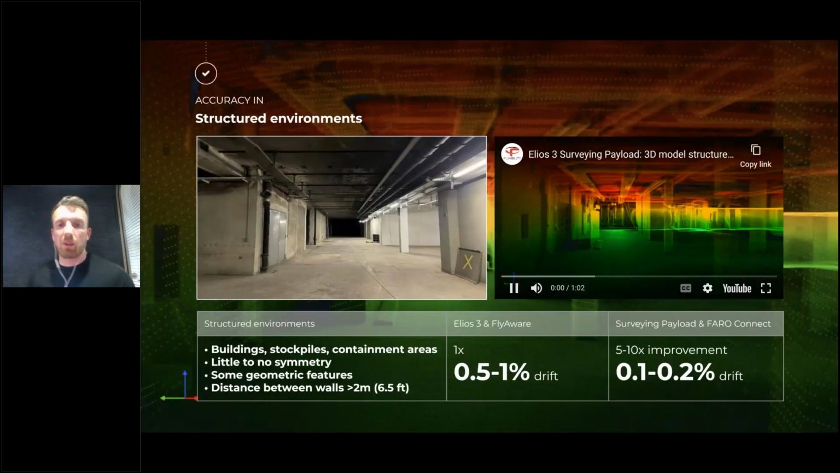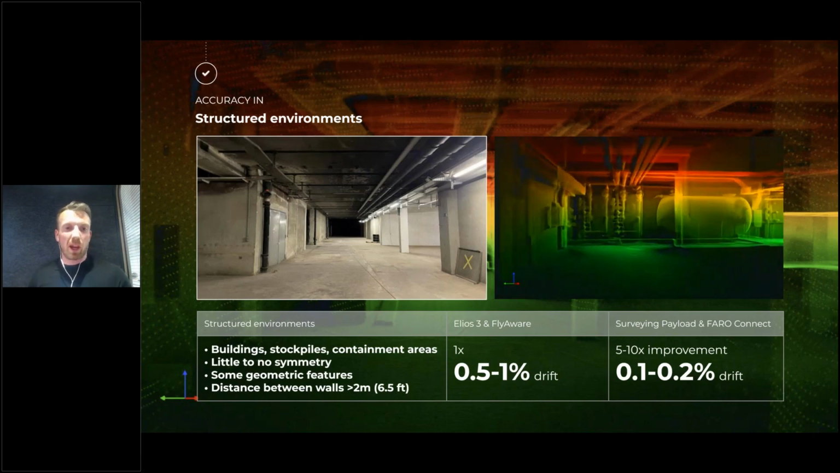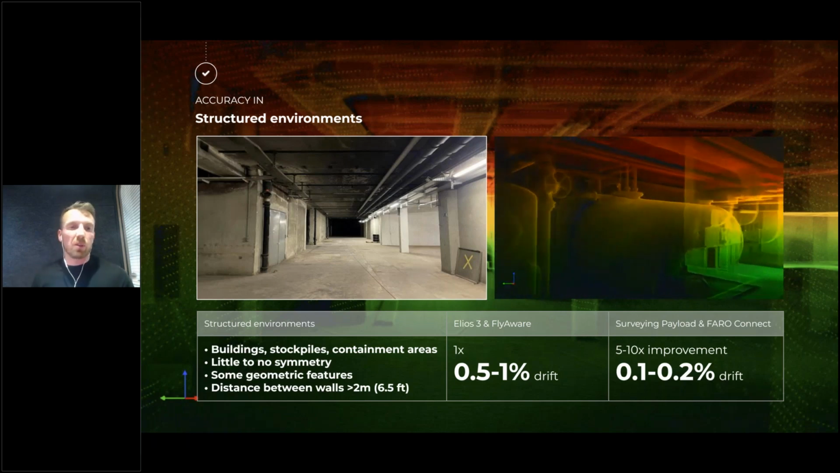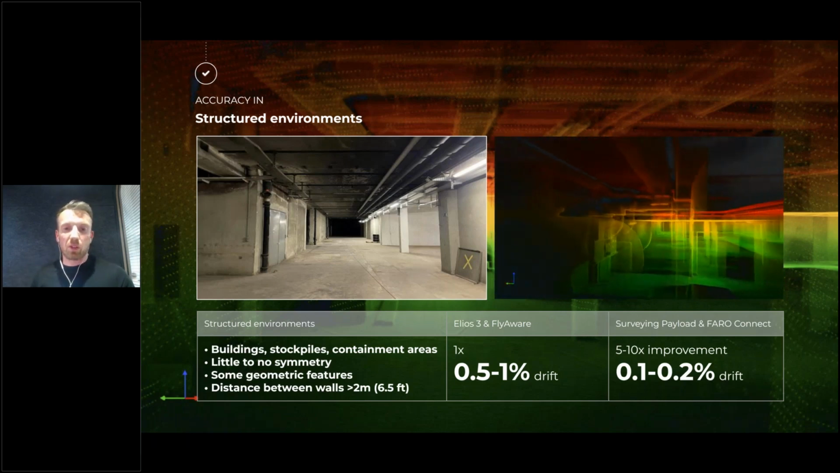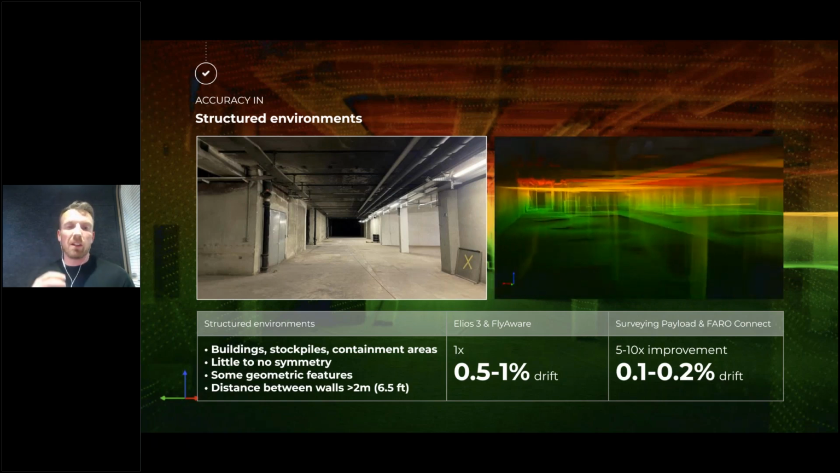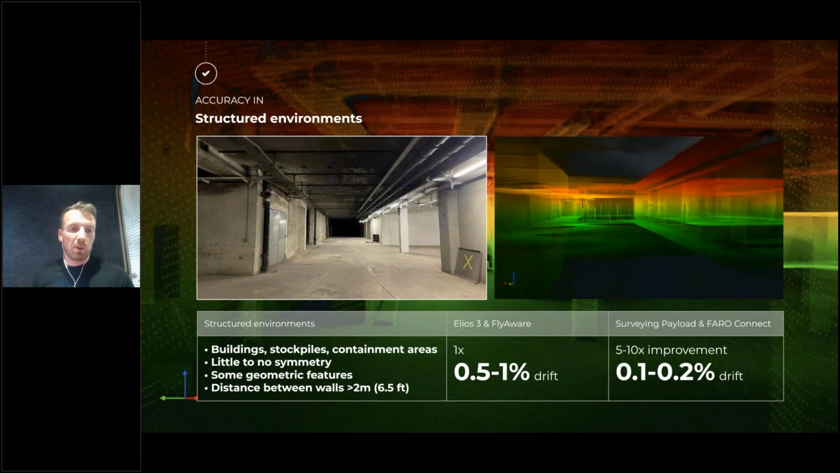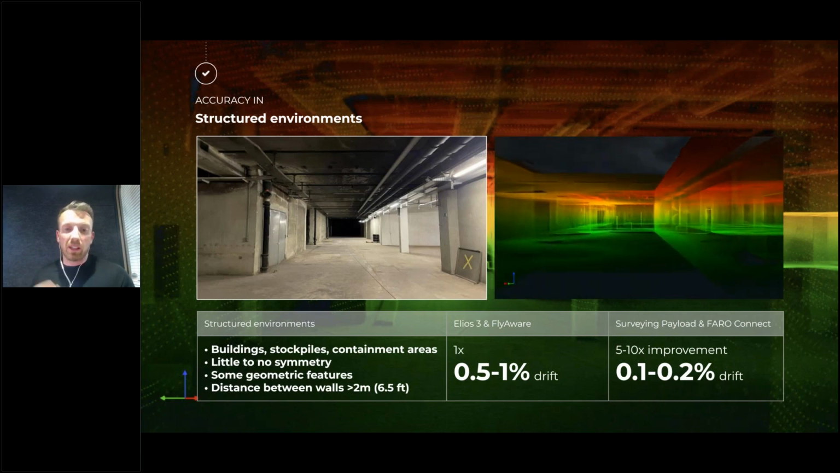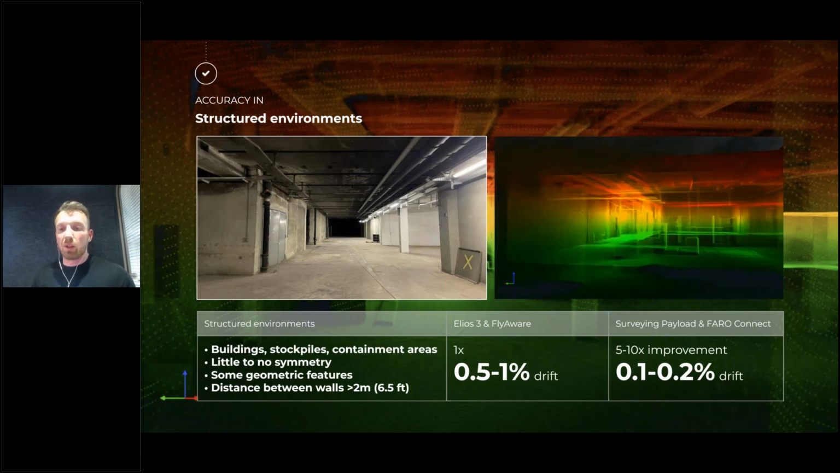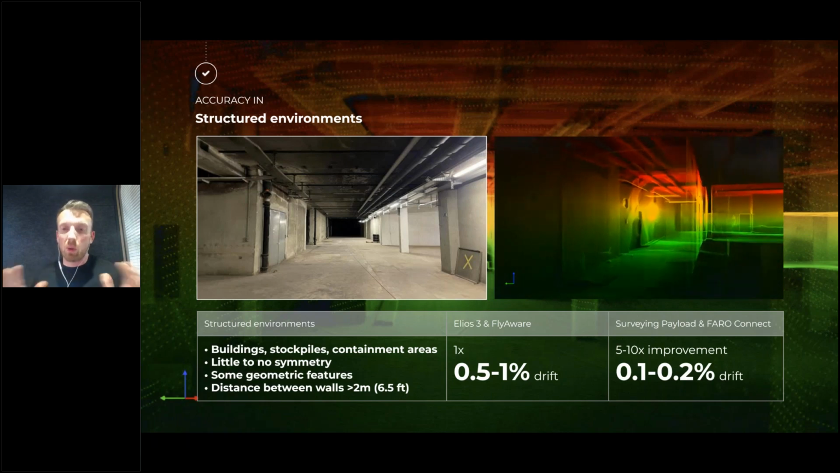So one of the environments that we've tested in is a structured environment. As you can see here, we have walls, floors, electrical conduits, pipes, etc., doorways. So we have a lot of key features that the LiDAR can lock onto, and GeoSLAM has a lot more ability to produce really nice SLAM outputs. In this case, as Adrien already explained, we're able to achieve between 0.1 to 0.2% of drift over the whole area that we mapped.